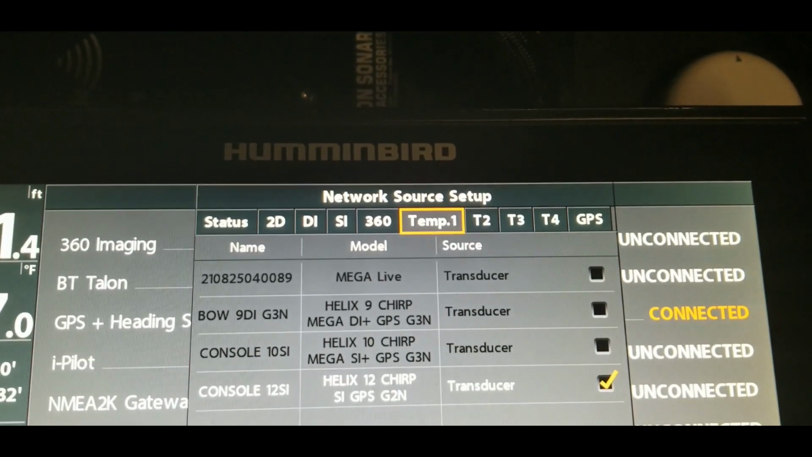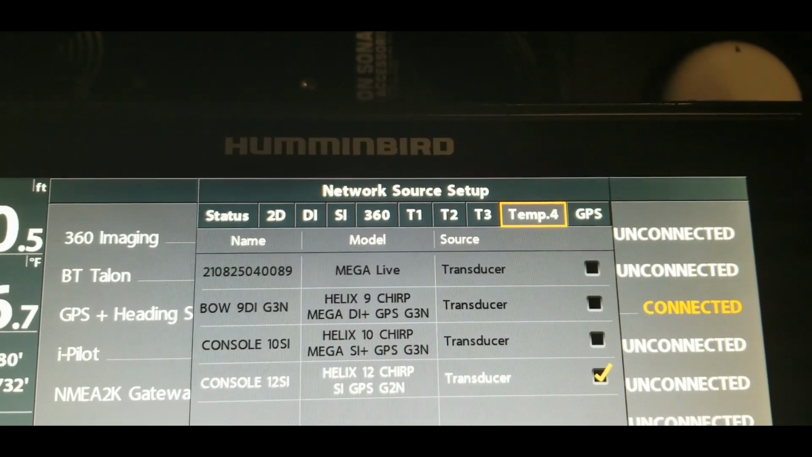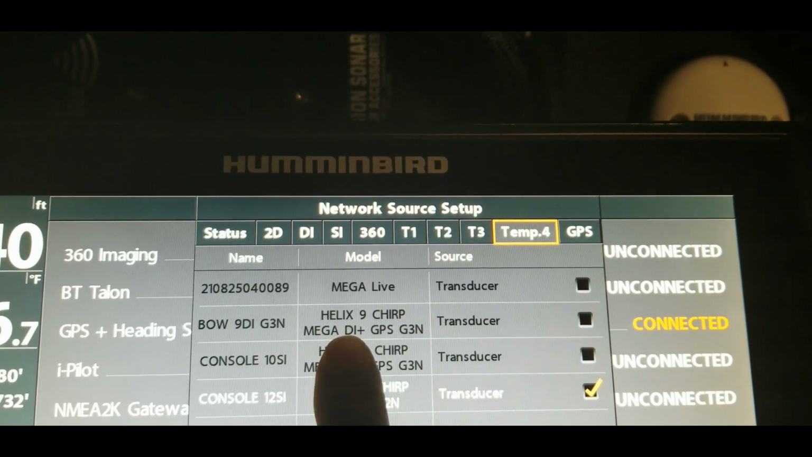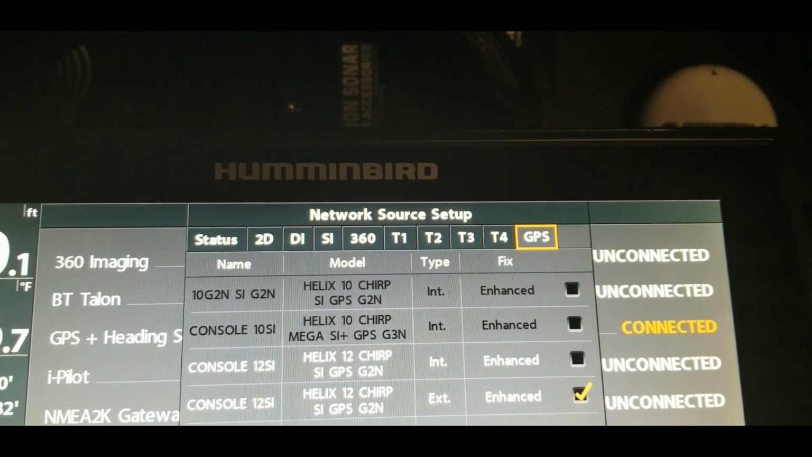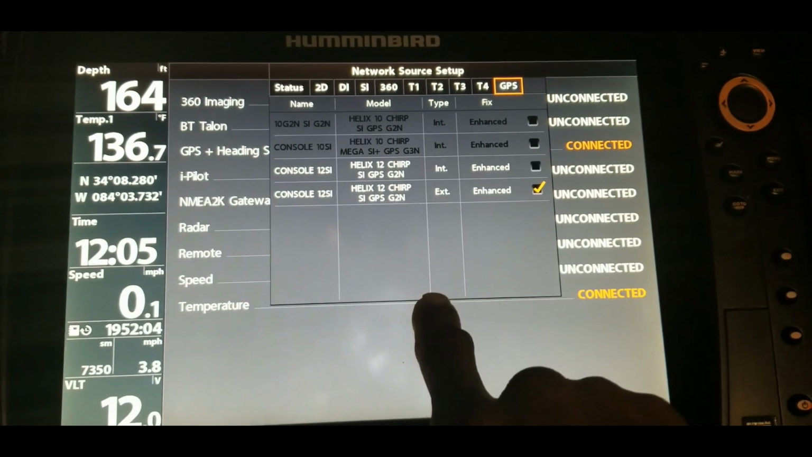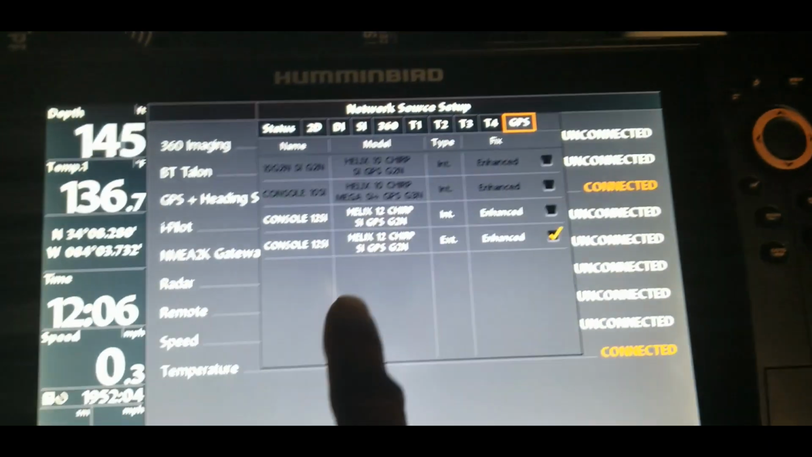Then, as I said before, with the temperature settings, I'm not really too concerned about those. But up here, I will set those to the G3N for the most part. Right now, that one's on the 12, but I'm not too concerned about that. The GPS is going to be the external, which is connected to this 12-inch unit. Like I said, there's that GPS puck connected directly to here.